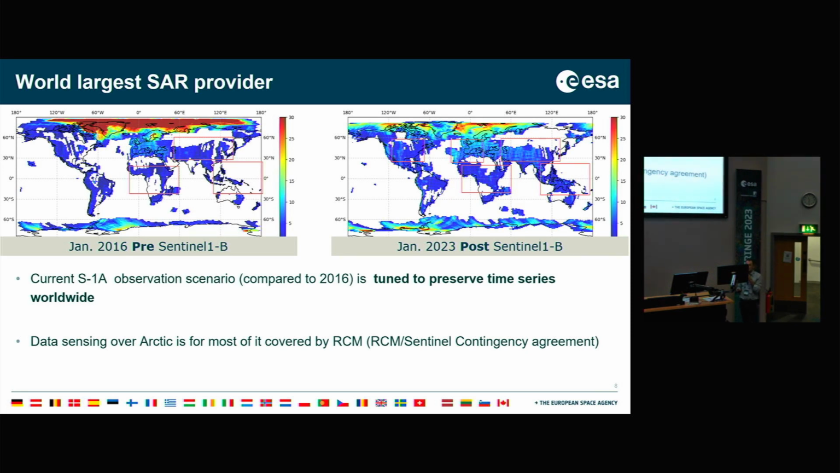And in this plot, basically, you can see on the right-hand side that the logic of the contingency scenario which we are running now is really meant to disrupt the time series worldwide as little as possible. So if you look at specific areas that I have highlighted here, we have a much better coverage with one satellite over North America, European waters, Africa, Asia, India, Australia, Indonesia. So that's really the logic of the scenario that we are running now.